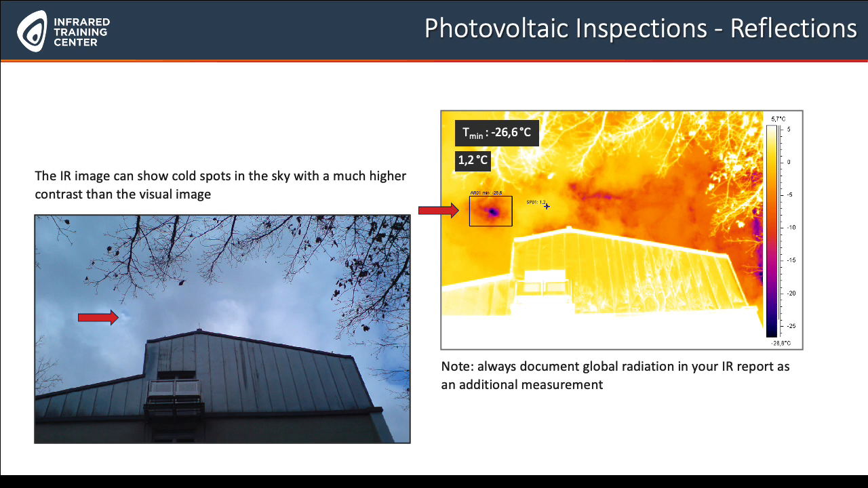Make sure that the global radiation is as homogeneous as possible. And if you see something very cold or very hot in the image, think of it maybe being a reflection. You can see another reflection here on the roof, on the metal part of the roof, which is basically a reflection from the tree in front of that building.